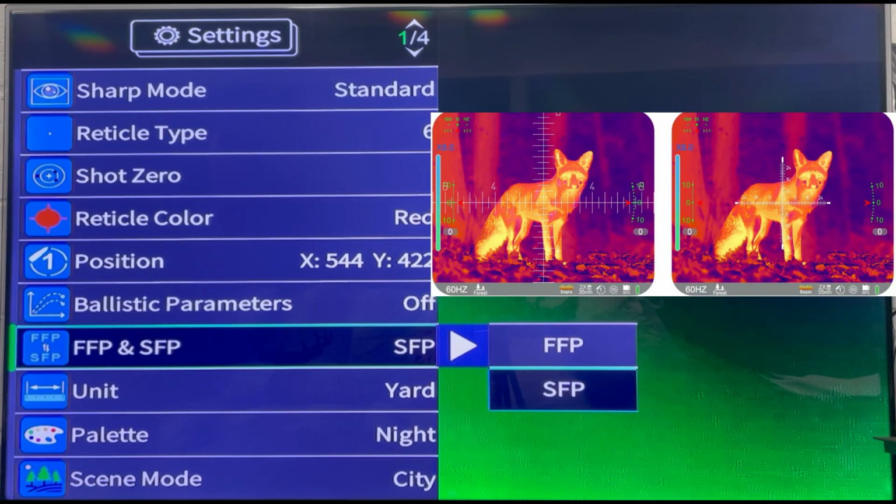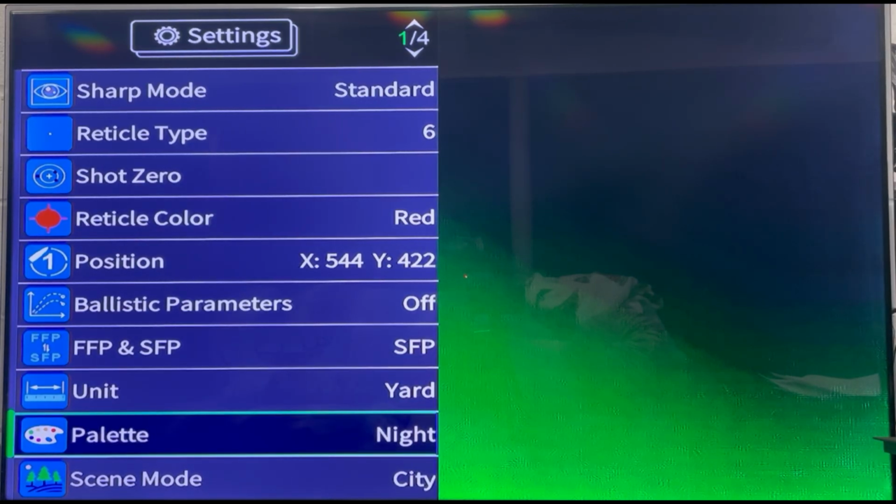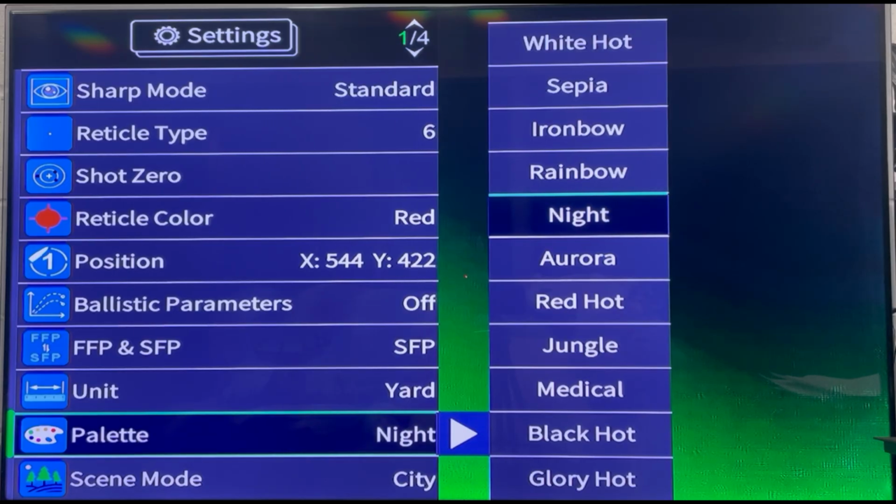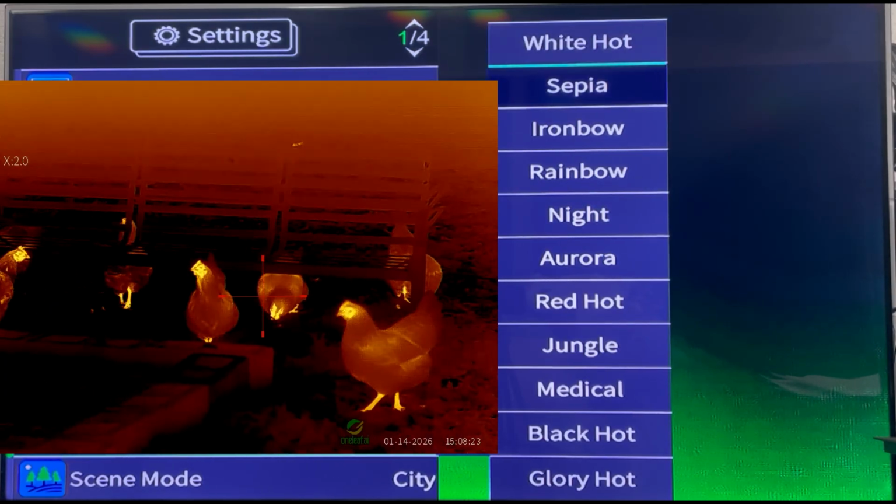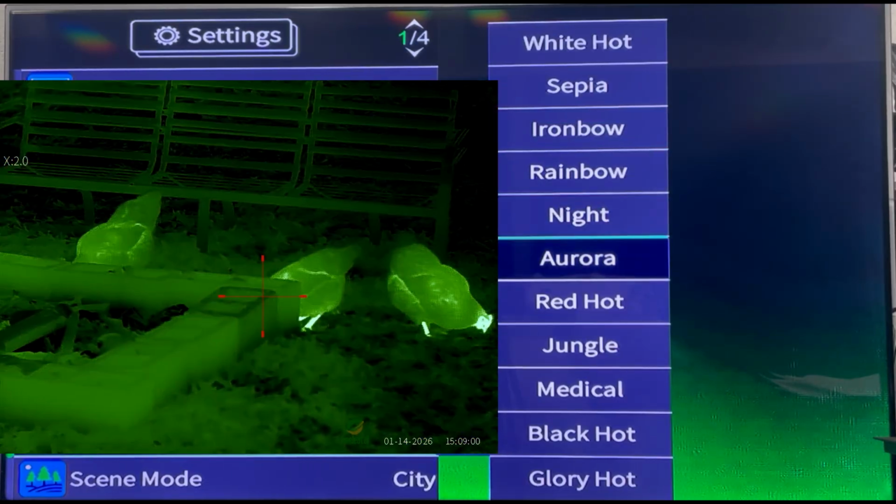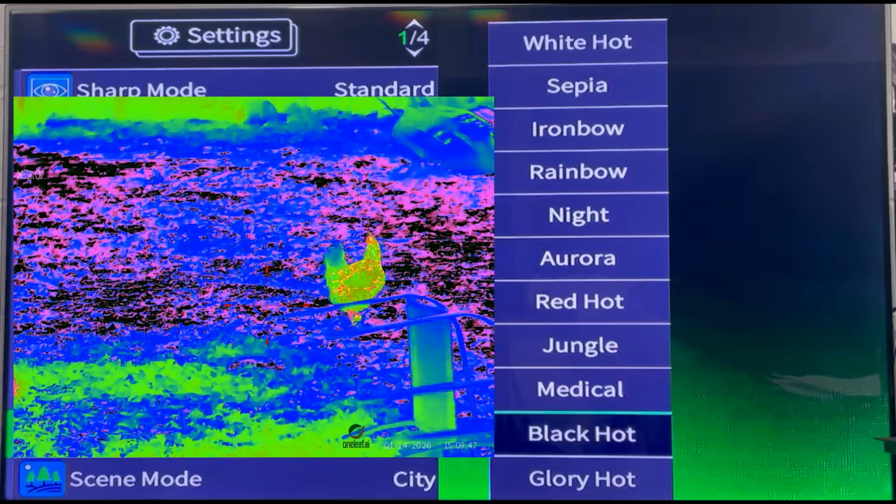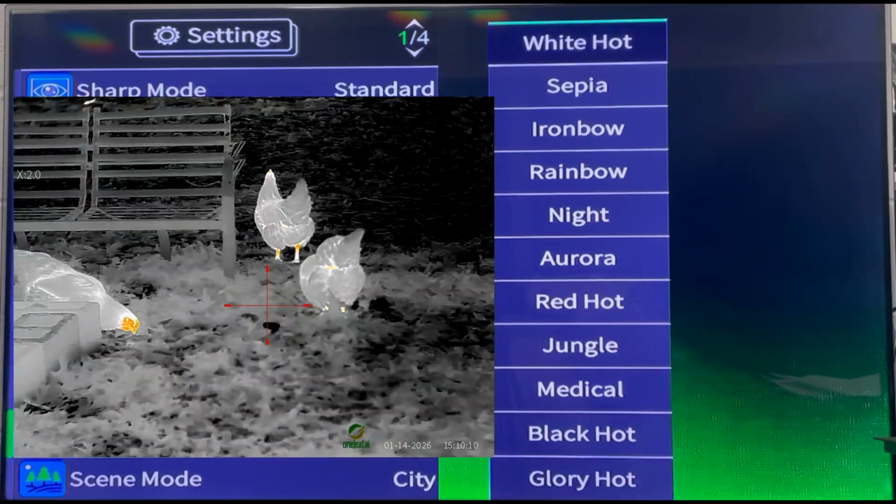FFP and SFP means first and second focal planes. When FFP is selected, the reticle size will change with the magnification. When SFP is selected, the reticle size will not change with the magnification. Unit. You got yard and meter. Palette. Got 11 options here. White hot, sepia, iron bow, rainbow, night, aurora, red hot, jungle, medical, black hot, glory hot.